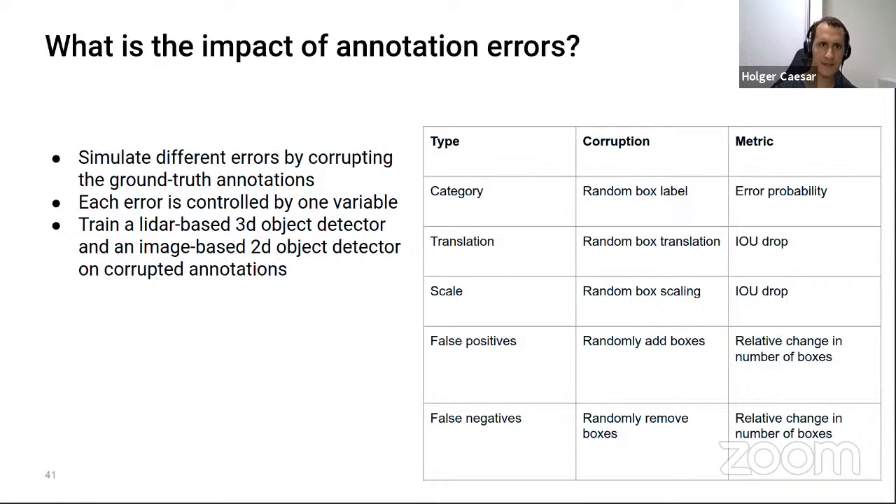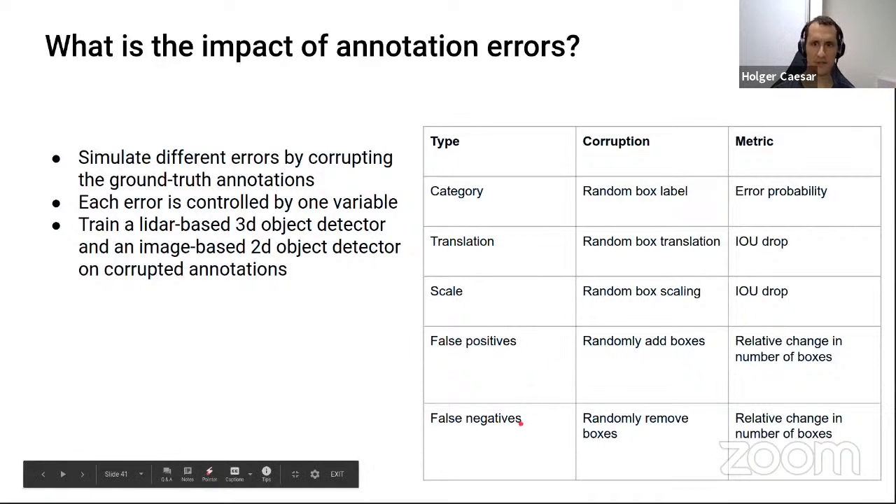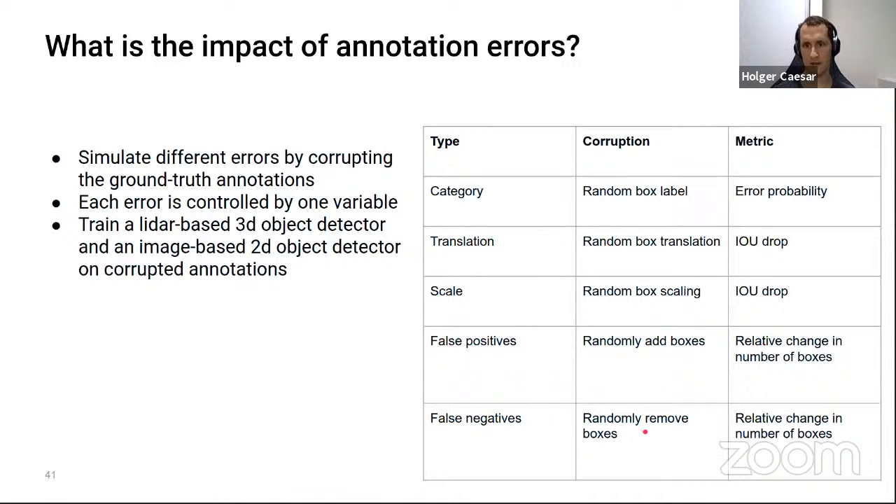Here are the different types of errors that we introduce. There are category errors, where we randomly flip the box label to another class. Translation errors, where we randomly translate the box. Scaling errors, false positive errors, where we randomly add boxes, and false negative errors, where we randomly remove boxes.